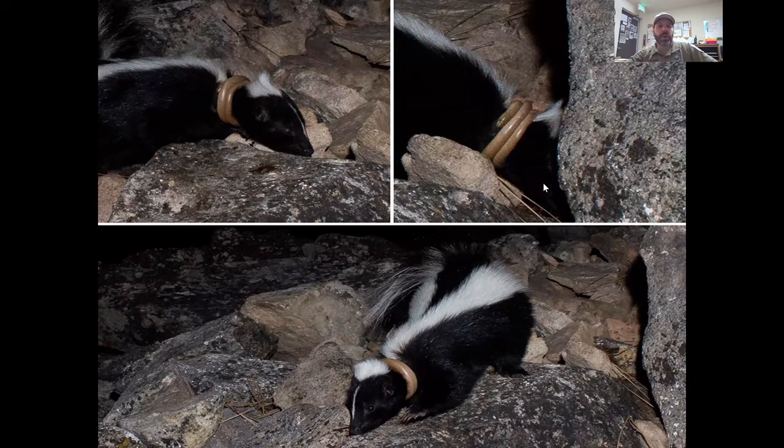And so we know for sure that the skunk survived. We don't know if the snake survived. The next evening, we received images of the skunk, but not the snake. And we know it was the same skunk because the hair was matted down on the back of its neck, but there was no snake. So we don't know if the snake got away or if the skunk ended up with a meal, but again, super exciting to receive that kind of image.